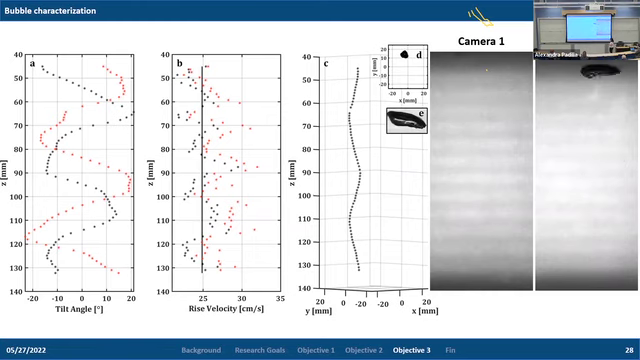And from that, we extract estimates of the rise velocity. So we can estimate the vertical rise velocity, which is given by the black dots, the instantaneous vertical rise velocity. We can also estimate the instantaneous total velocity. So this is looking at the vector position from the trajectory. And then we can fit a curve to this trajectory and look at the average rise velocity.